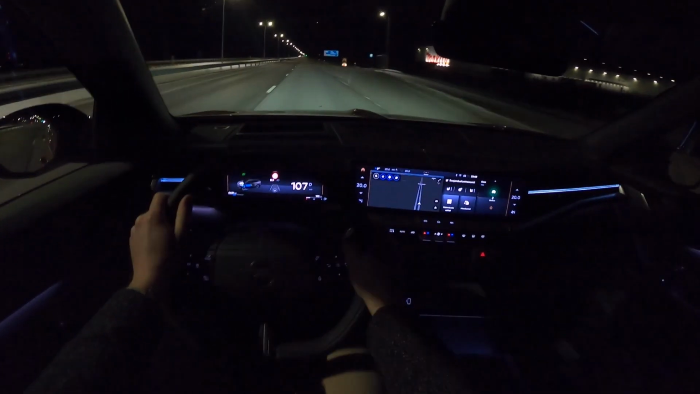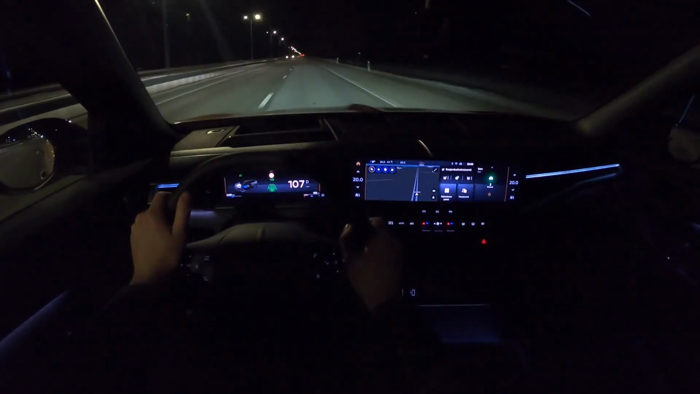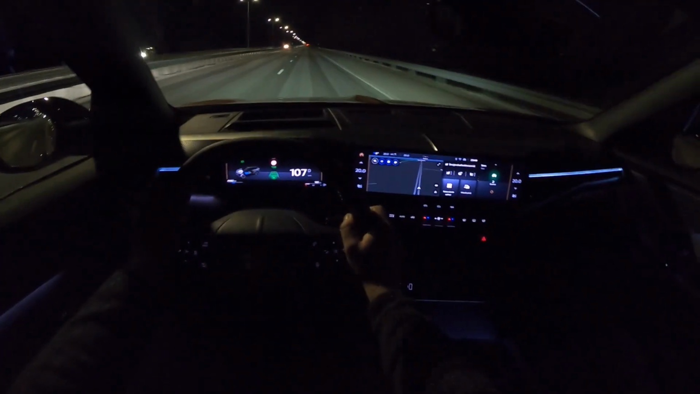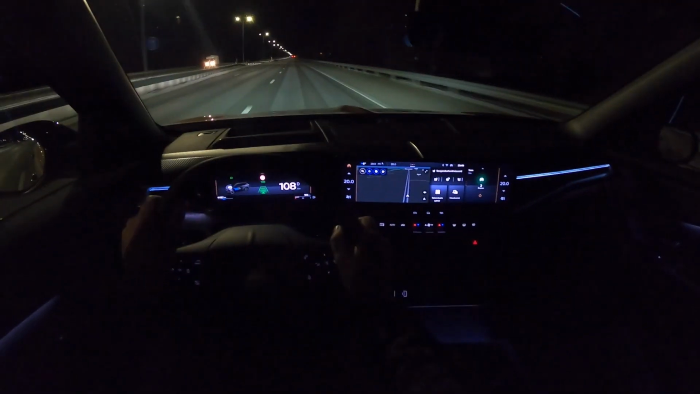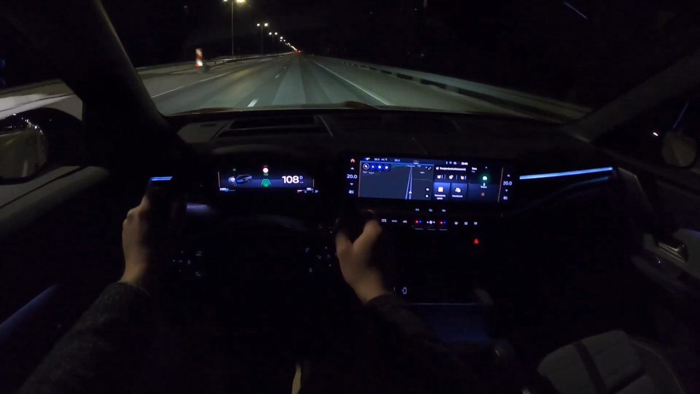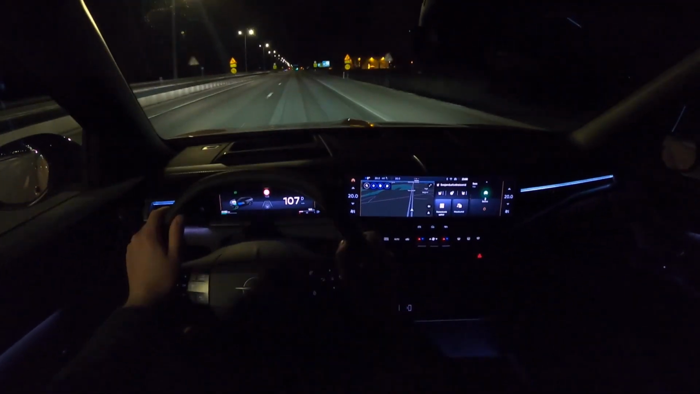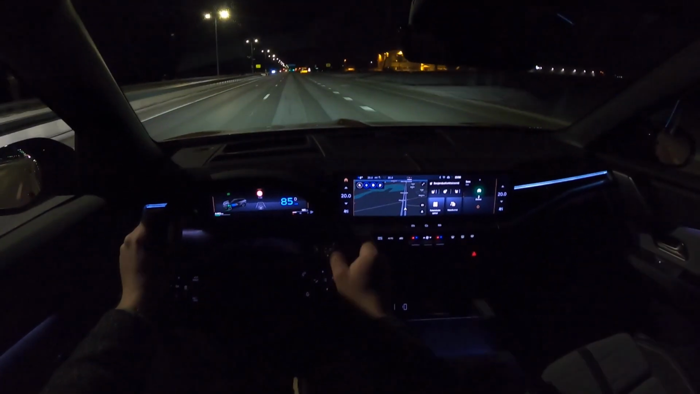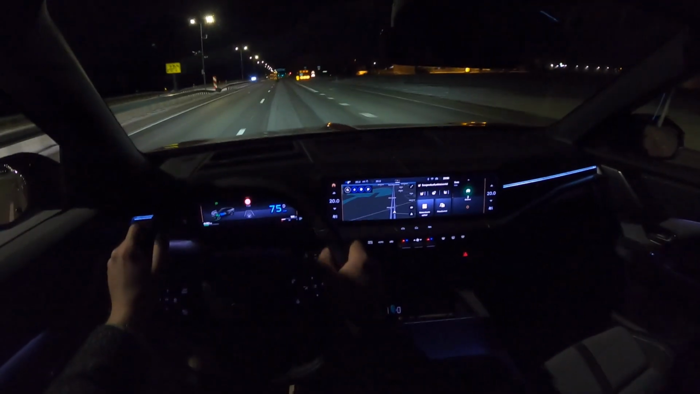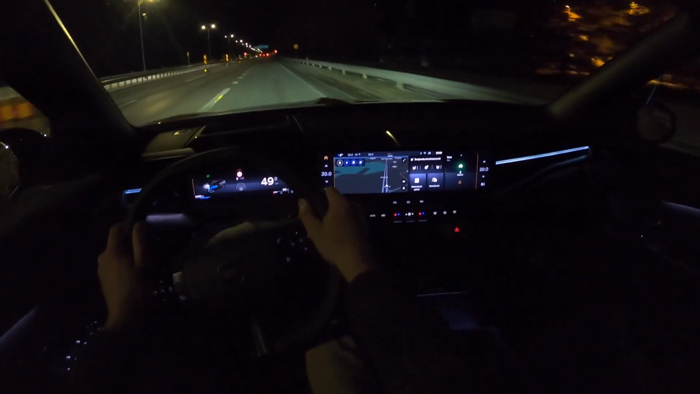To say it again, I really love the sound of this 3-cylinder, and it's not annoying at all. Despite its 1.2 liter capacity, the electric stuff helps it along really well, so it feels like a 2 liter. Yeah, that's about right. So the wheel noise is very well insulated, but there is some wind noise. But yeah, I can say that it's a quiet car overall. For this price point, it's a really quiet car.